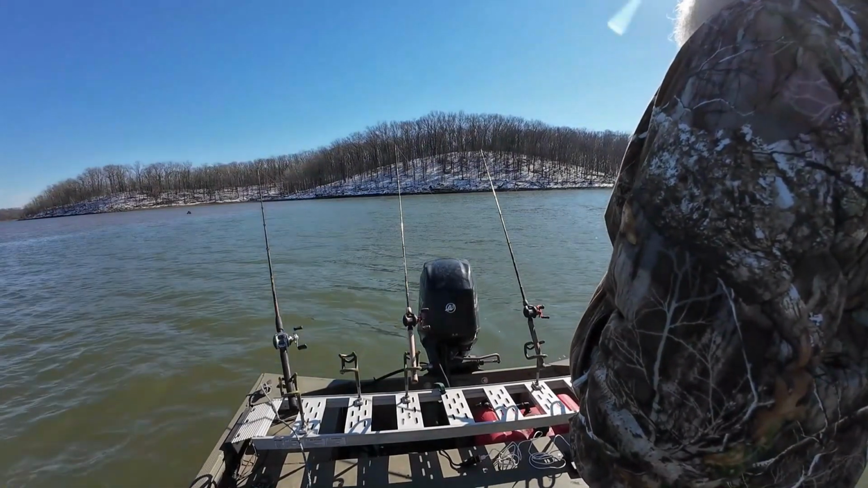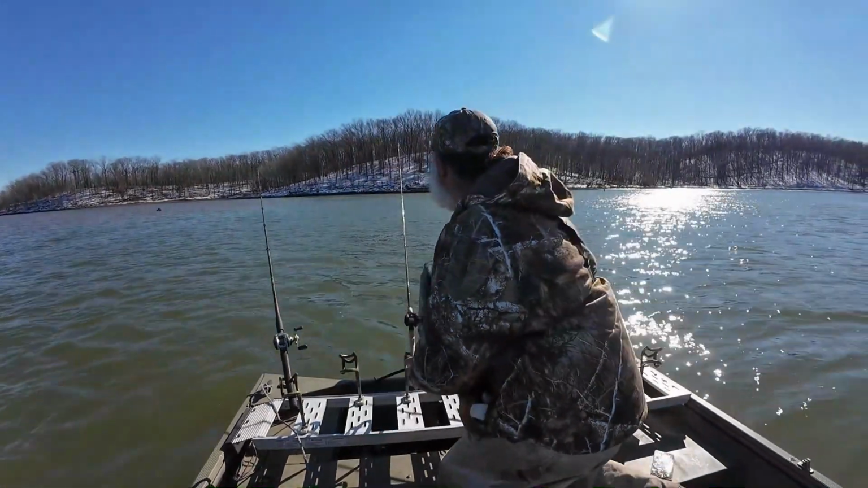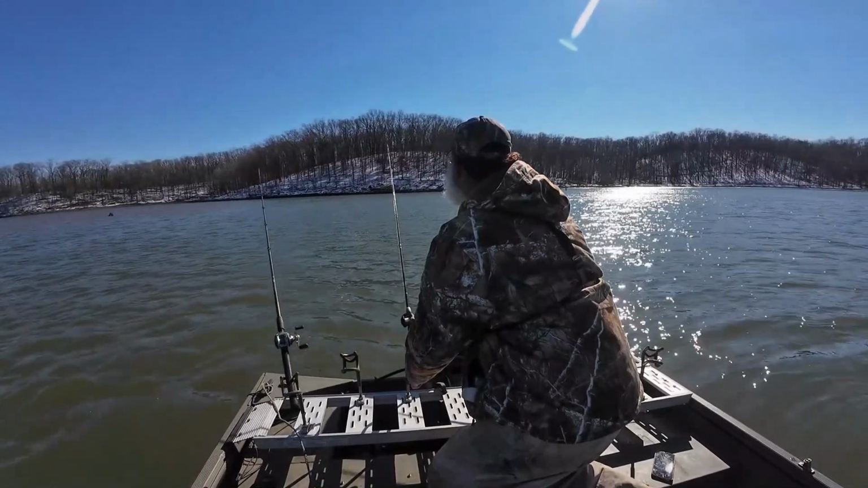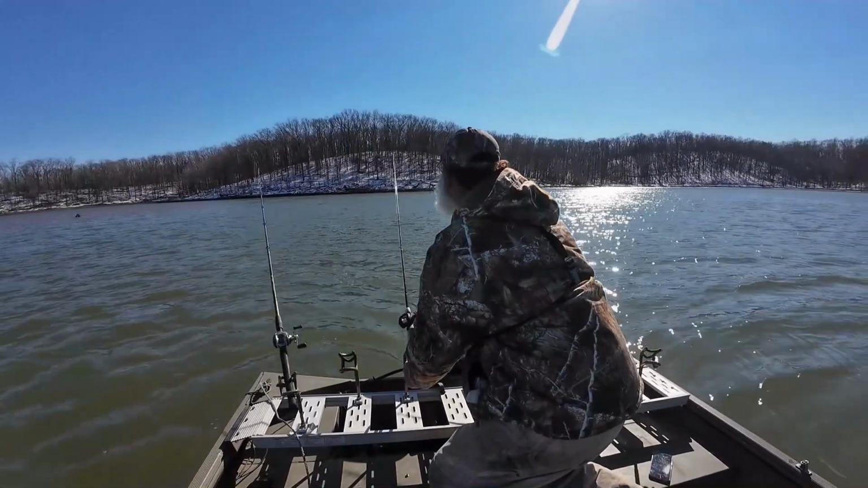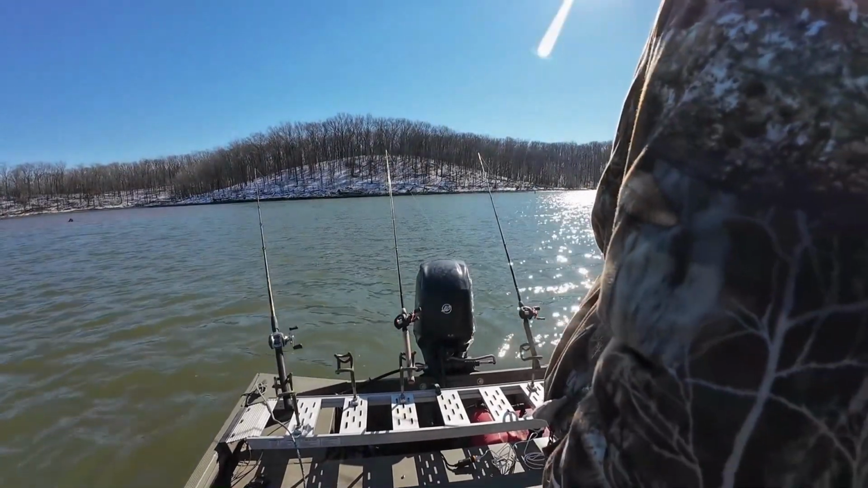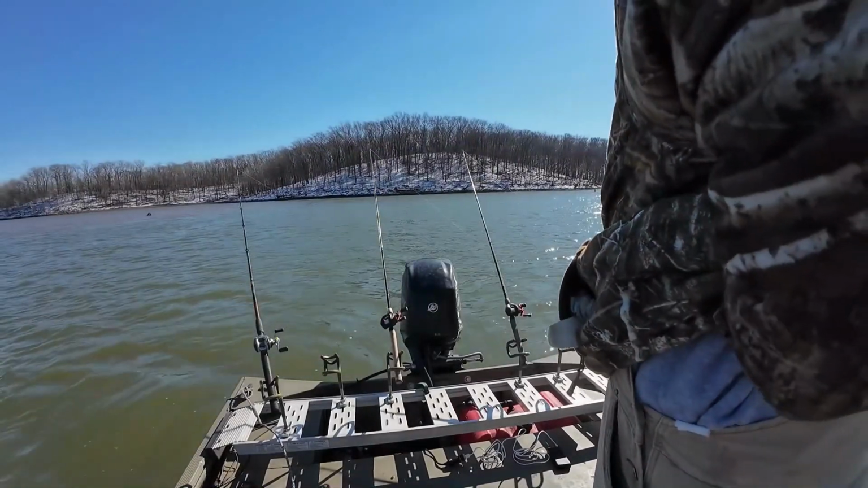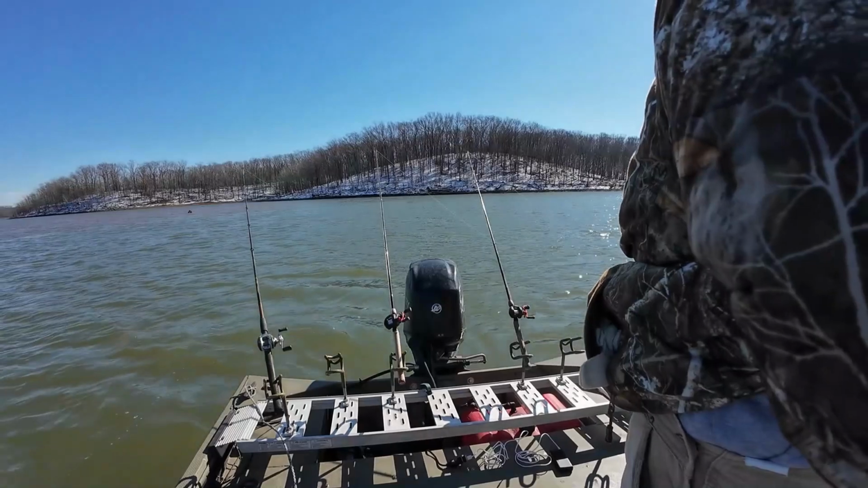They're firing up now. They're being a little bit difficult to hook because there is a cold front coming through and they're a little bit more timid than what they normally would be.